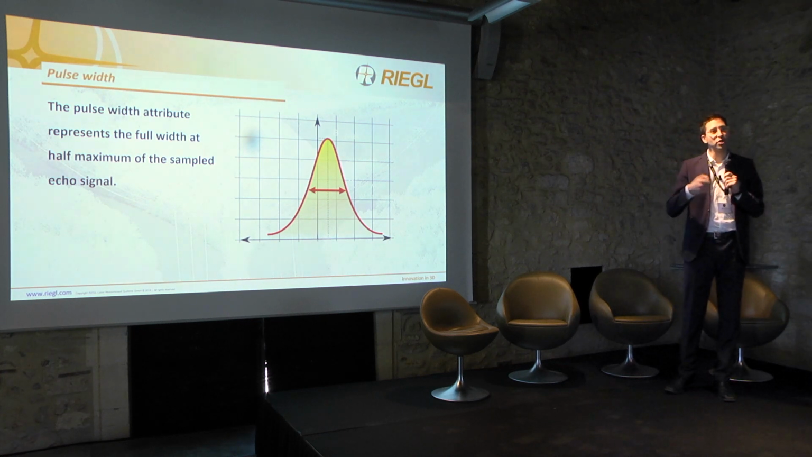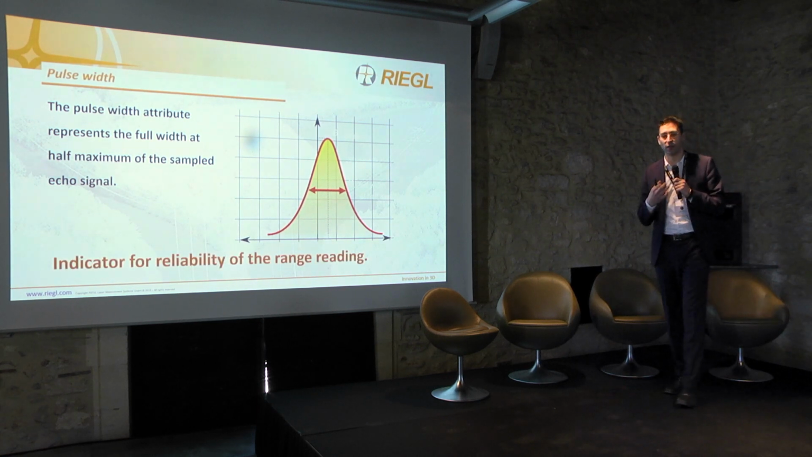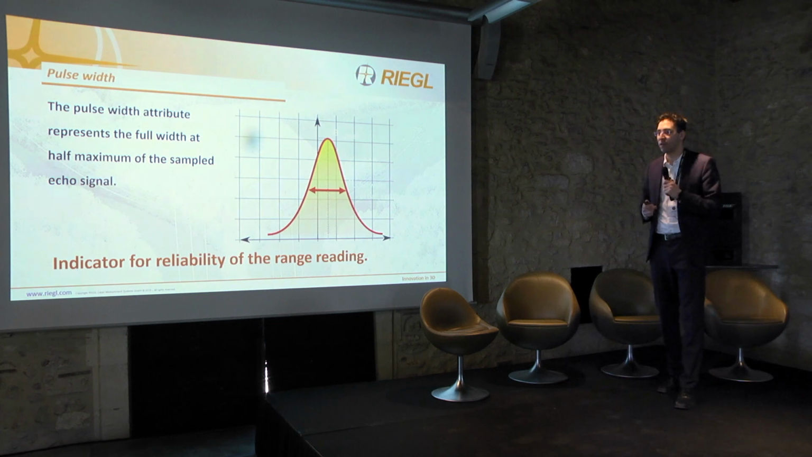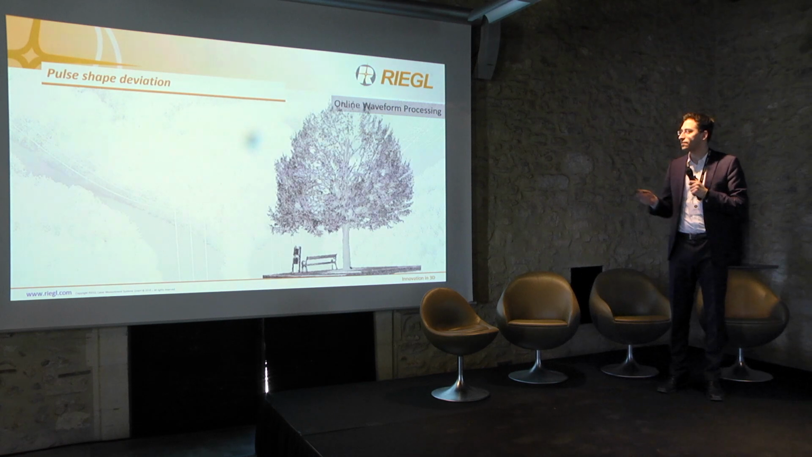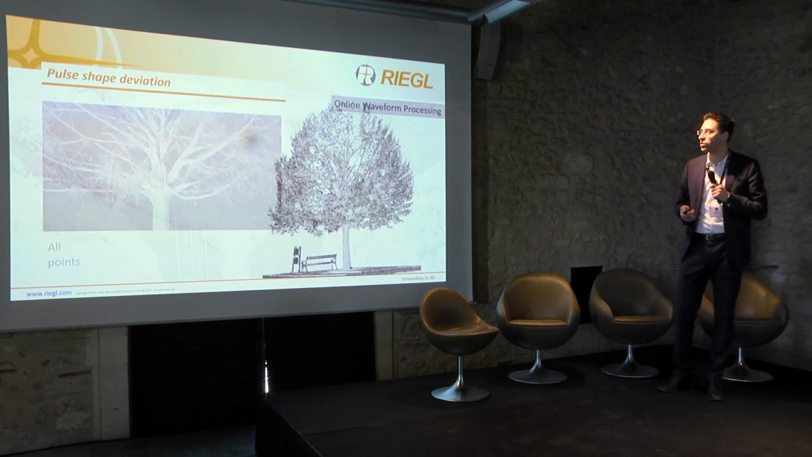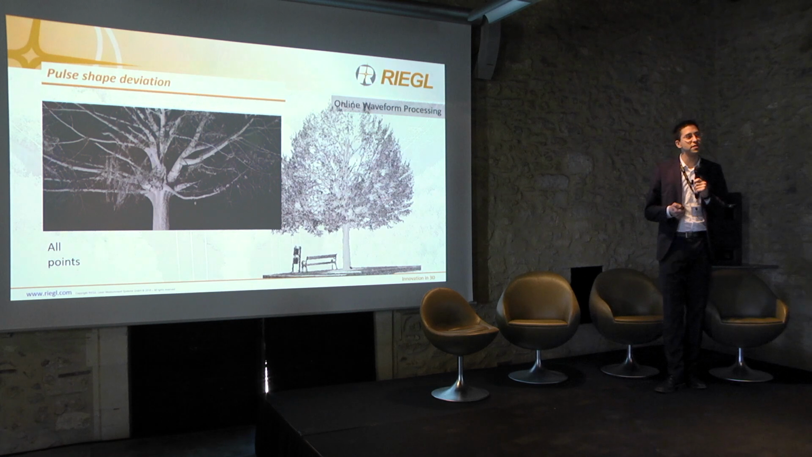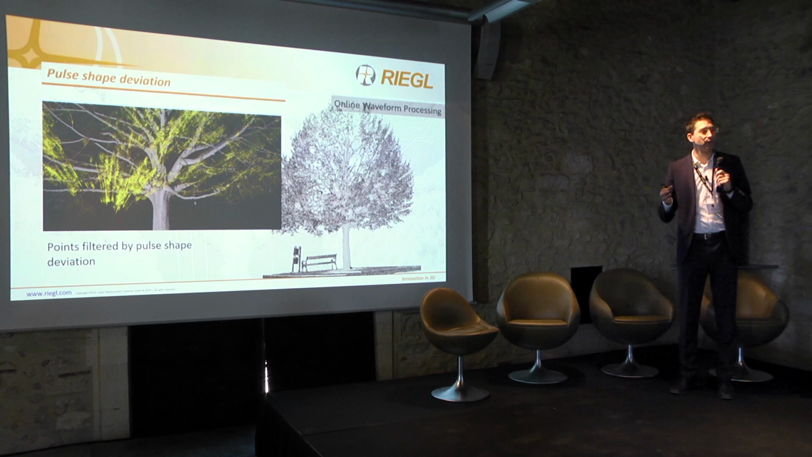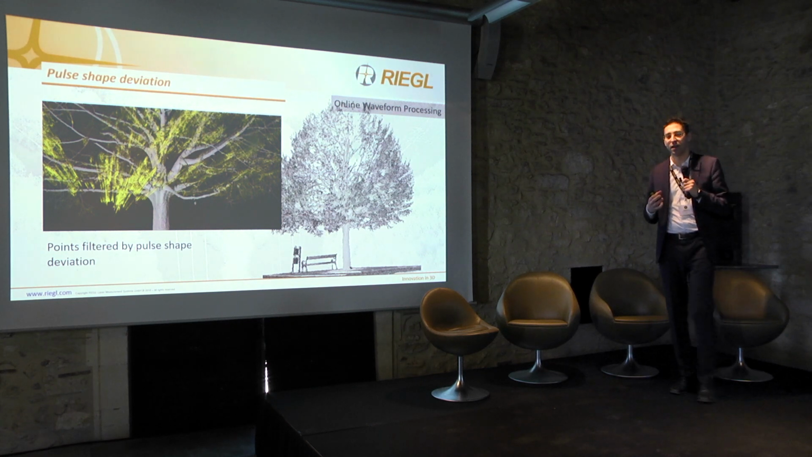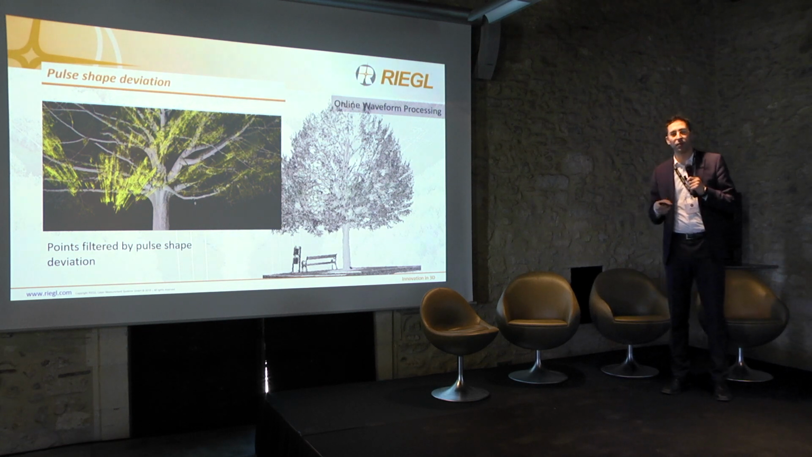So in addition to each echo, we also acquire this pulse width, and it gives you a reliability for the range reading. So what's the actual practical example of that? You take a tree, you take vegetation. If you look at all the points, it almost looks good. But if you start filtering by using this pulse shape deviation, you can see that there are a lot of noisy points.